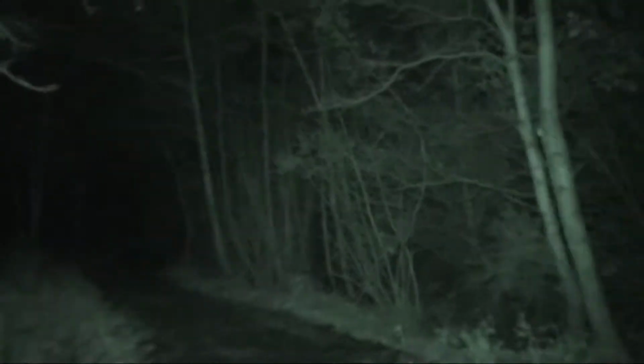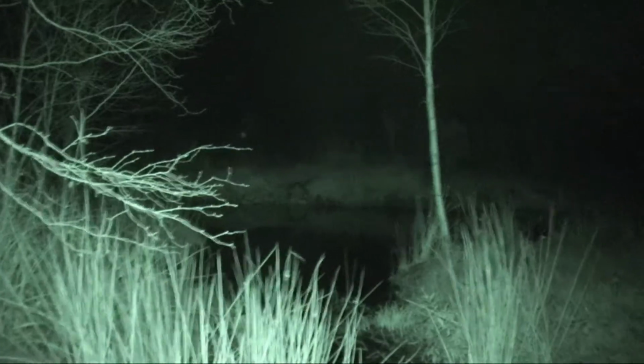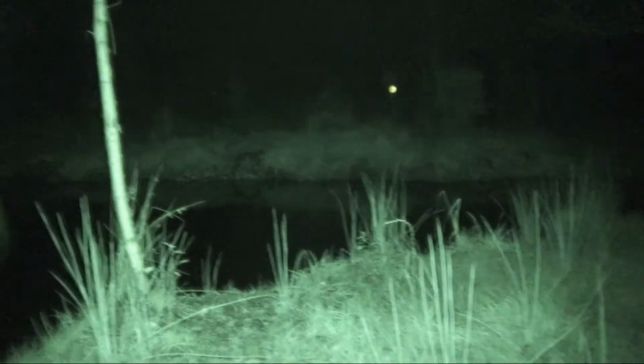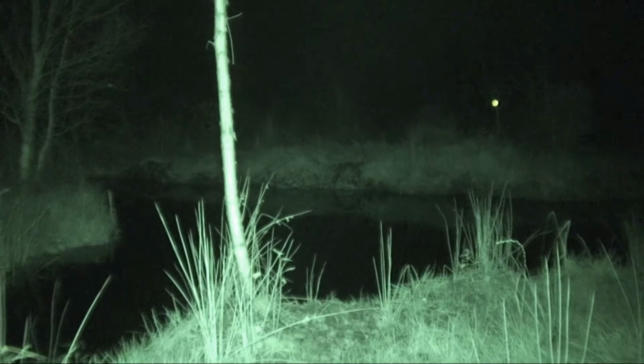It's actually quite calm tonight. Times when there is no rain, it often has got windy and I still couldn't go out, so there's another pond. That was my breath.